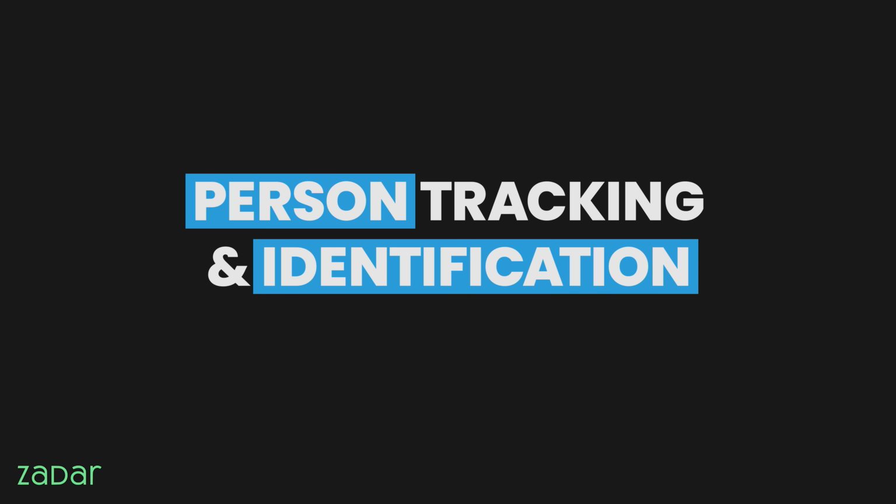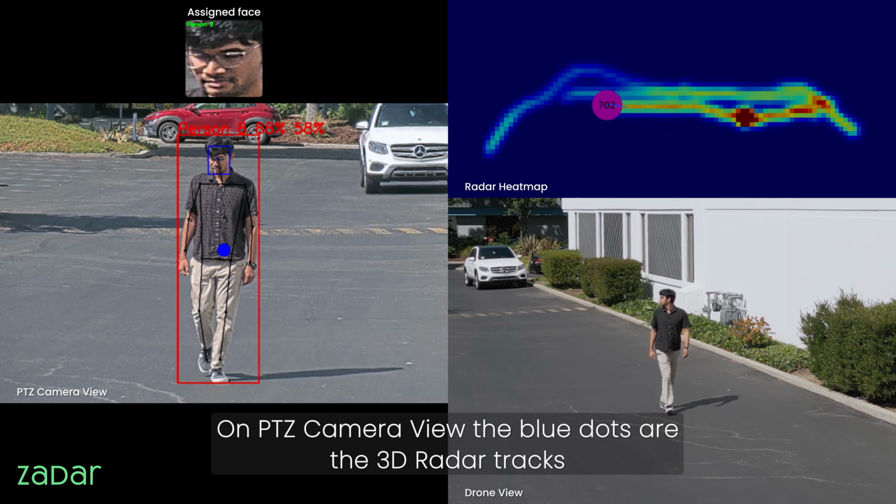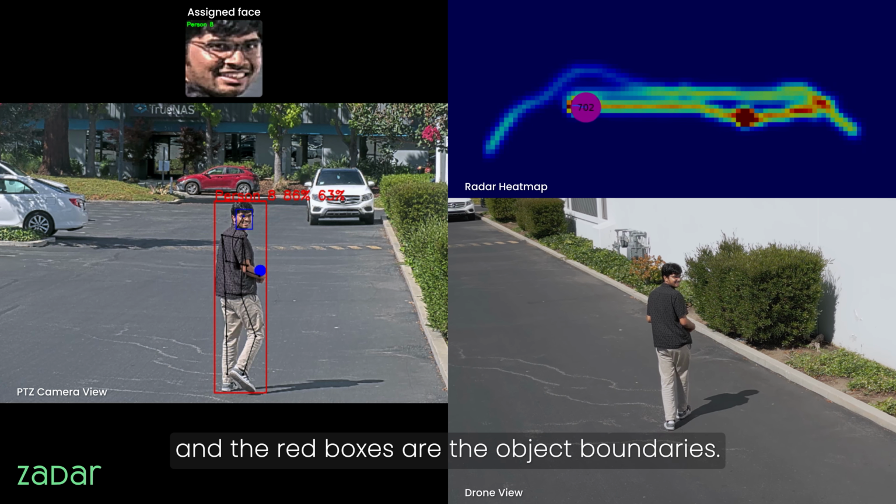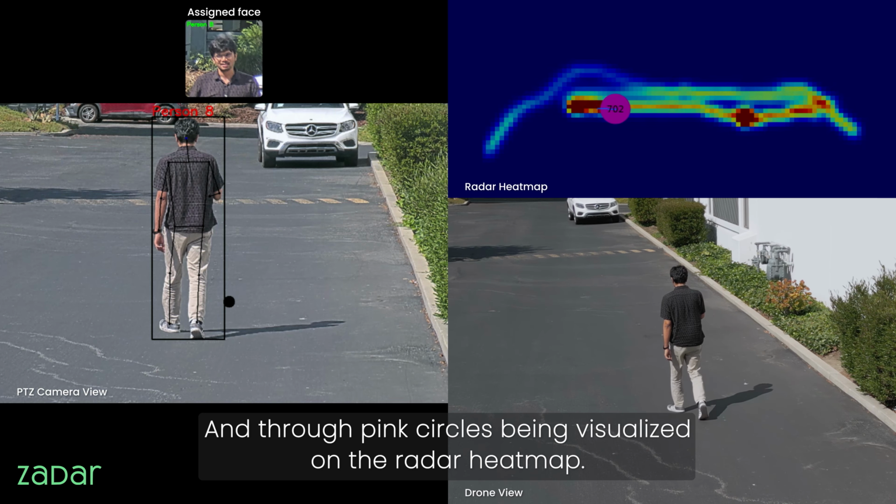Person tracking and identification. On PTZ camera view, the blue dots are the 3D radar tracks, and the red boxes are the object boundaries, and through pink circles being visualized on the radar heat map.